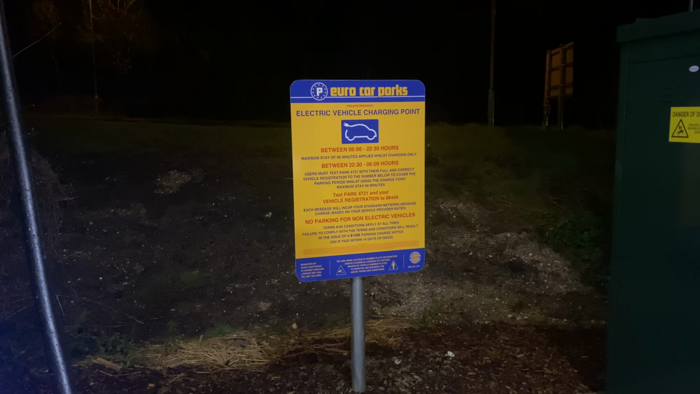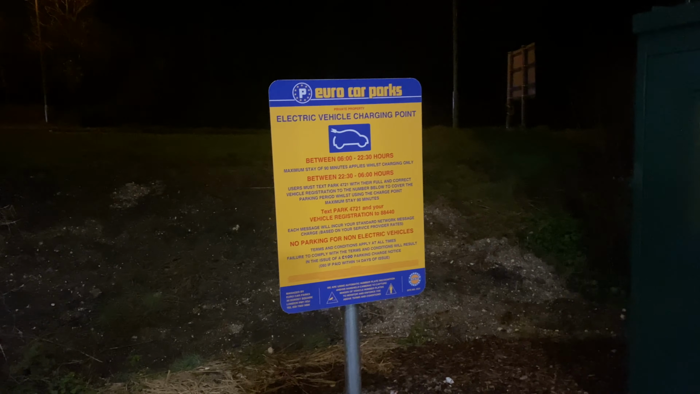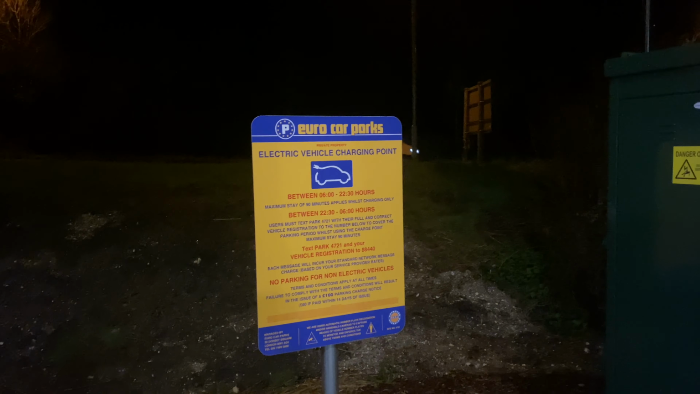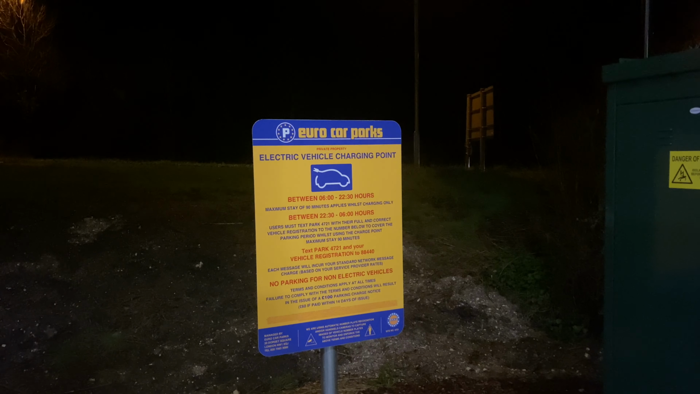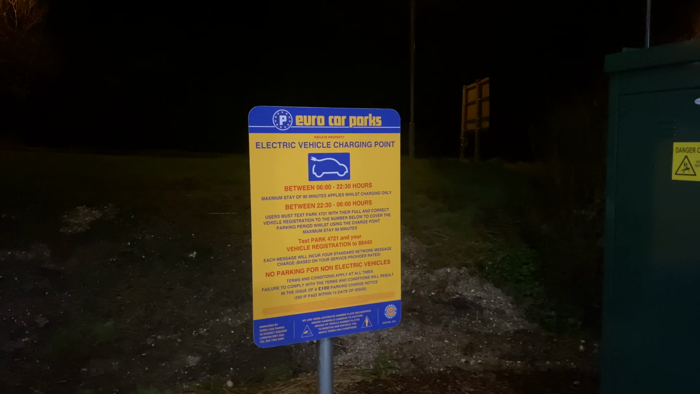Right, I have to say this is really confusing, because if you park here it tells you between the hours of 22:30 and 0600 users must text park with a space 4721 and their full and correct vehicle registration number to the number below to cover the parking period whilst using the charger.